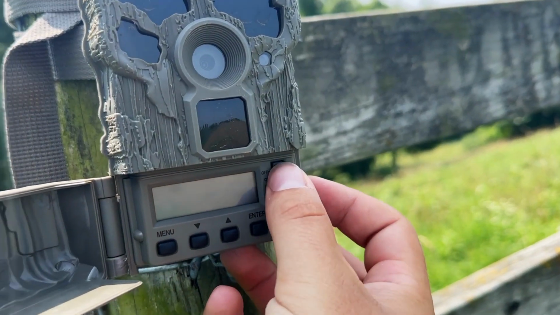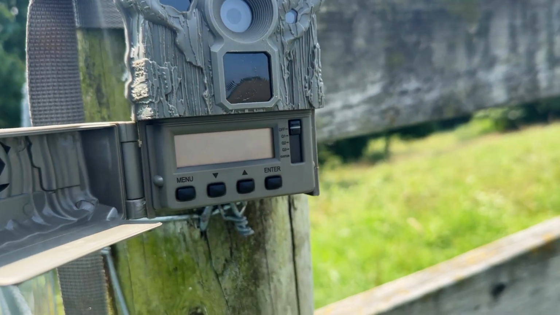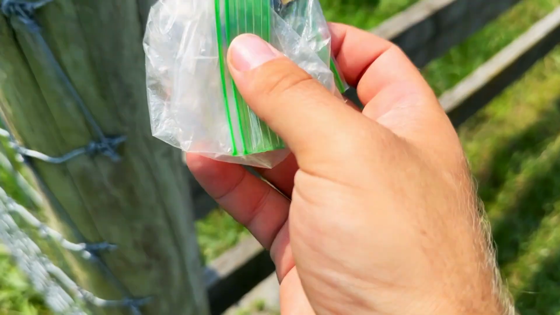I got this camera right here. We're going to pull the card. I really don't know if the batteries are dead or not, but we're going to put a card in it anyway. Turn it on. Do we have juice? We do not have juice. So this camera's dead. I will make a note to come out here and put some batteries in that camera.